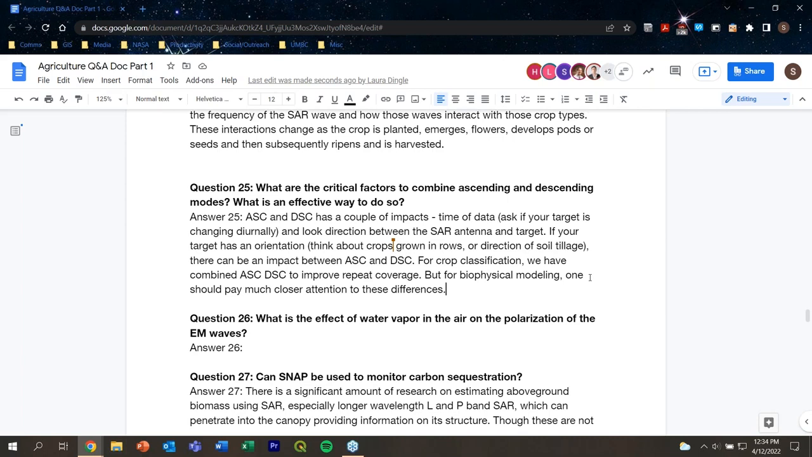Some things in the target can change diurnally. You can think about the amount of water in vegetation. Sometimes there's a diurnal effect. Certainly soil moisture can change over that 12-hour period as well. So just think about the target: is that going to change over a 12-hour period?